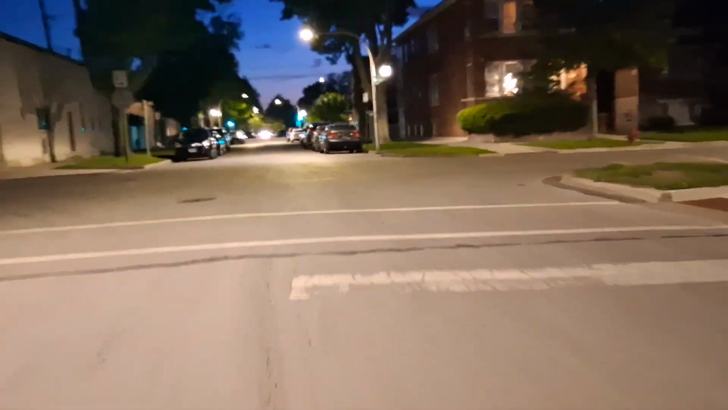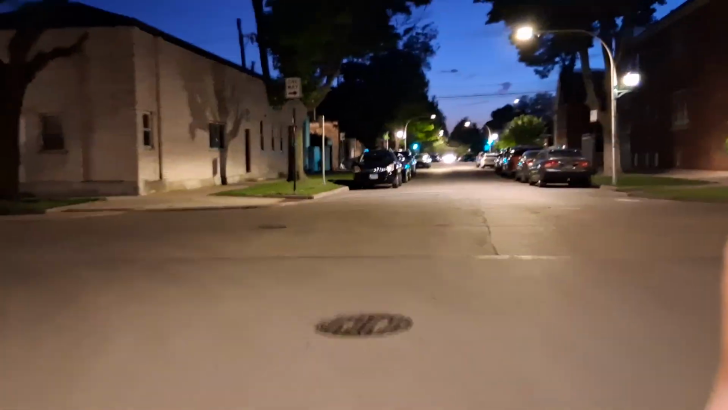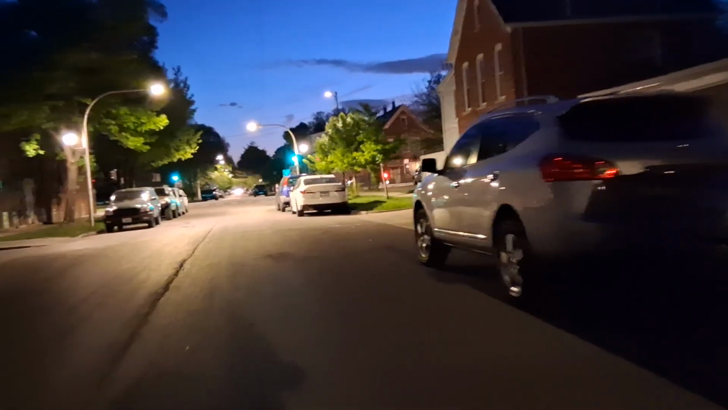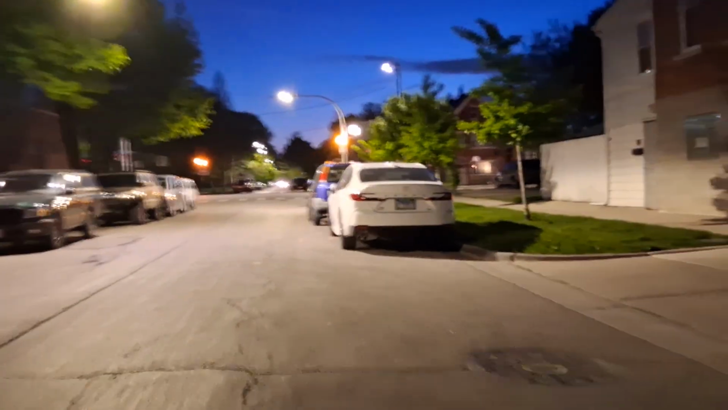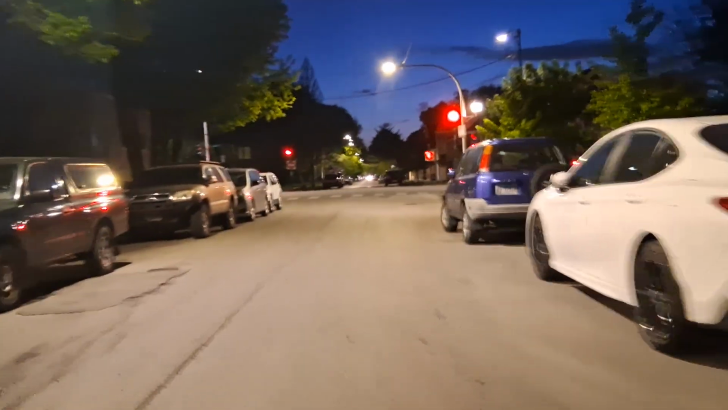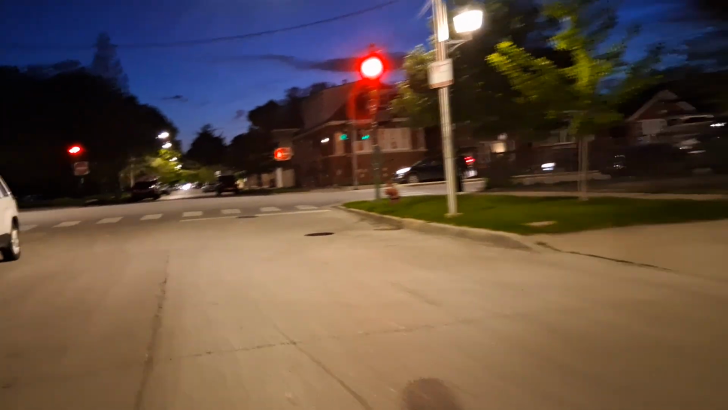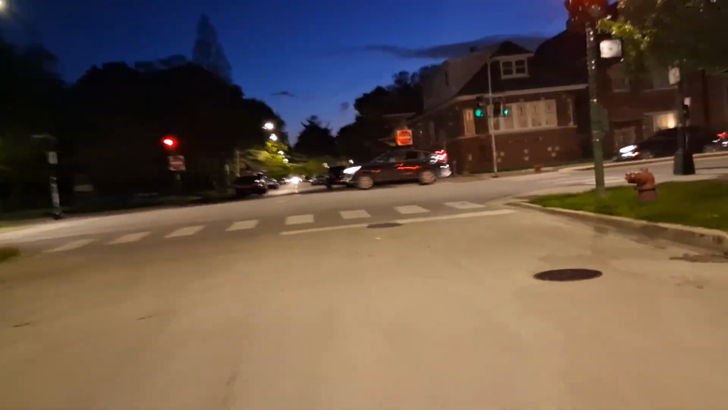It's 8:43 p.m., Sunday, May 10th, Mother's Day. It's nice out. I don't know what temperature it is, but it's nice out. I'm gonna take a little ride here in the park. Figure I need a little cardio.